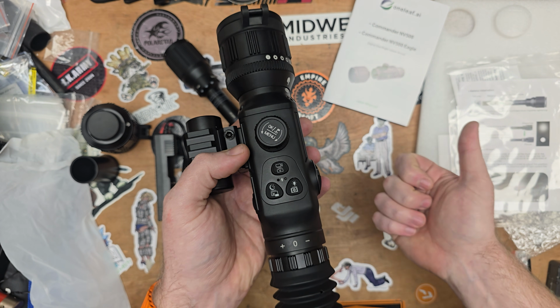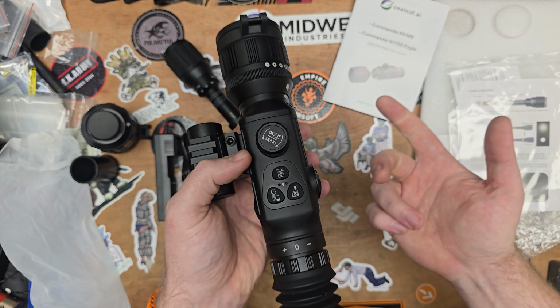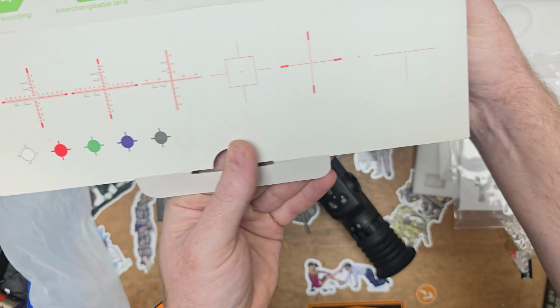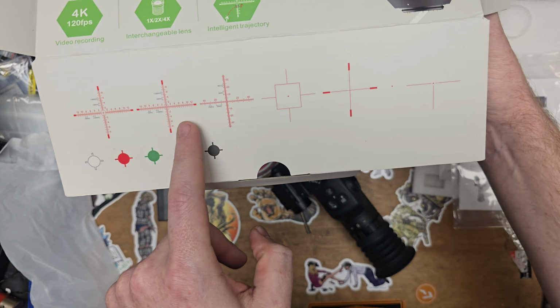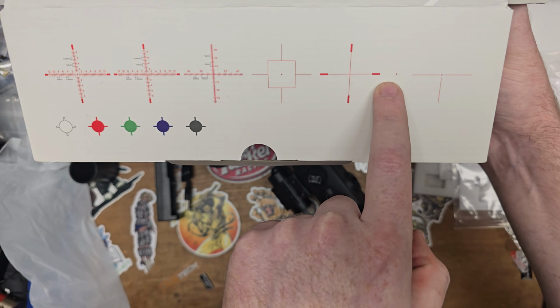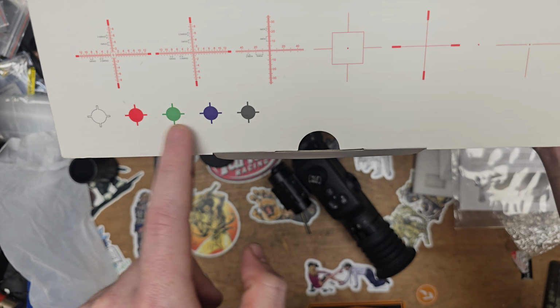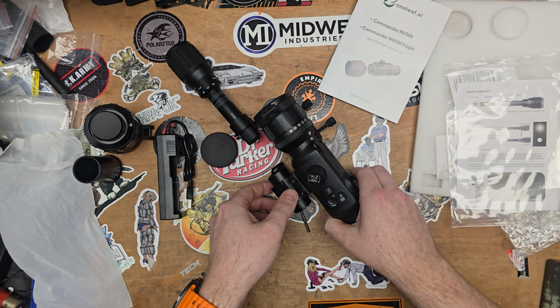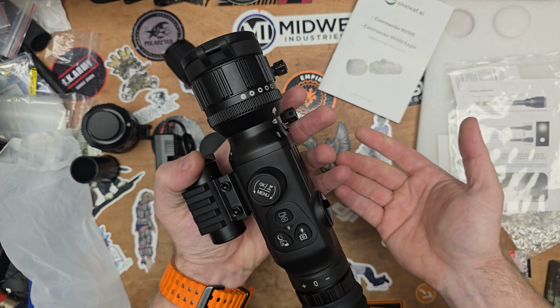Now you can change the reticle color, you can change the reticle shape. You can obviously see that on the box here, so you'll have a better indication of what you can have. You have different crosshairs, stuff with more information on it, stuff with less information on it. You can just have a dot if you want to, and then of course you've got 5 colors to choose from. So it's pretty intuitive. It was easy to pick up.